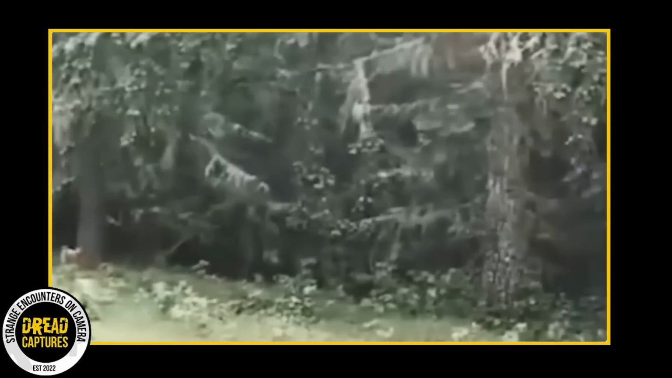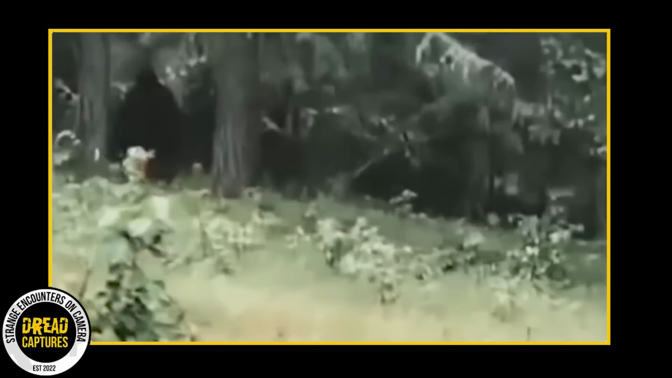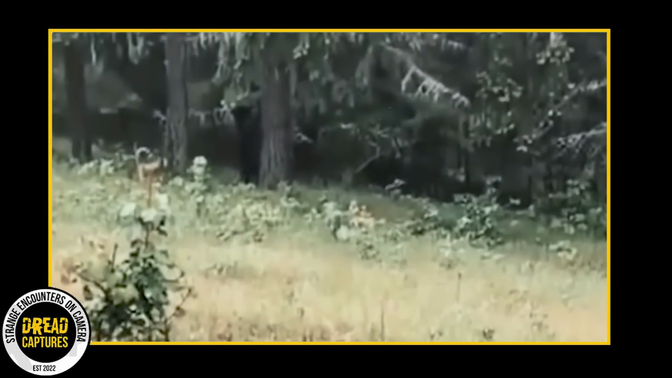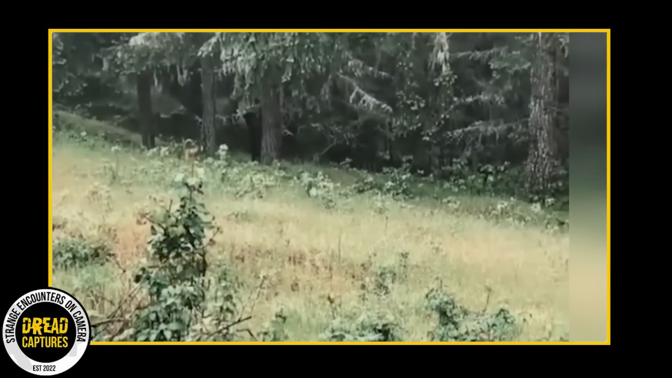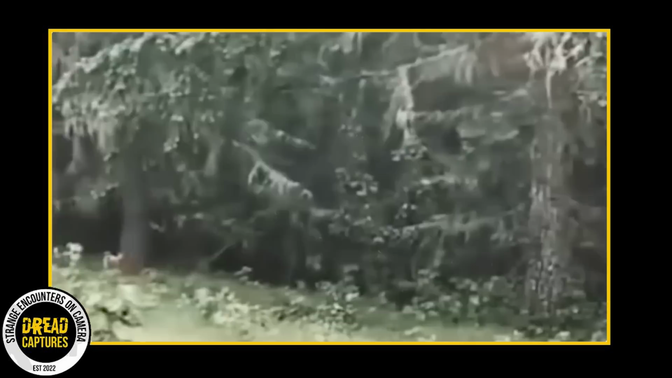Take a look at this video. Among the trees, there's a dark figure moving around. When it notices it's on camera, it tries to hide behind some trees. The whole time, it seems to be watching the people recording the video.